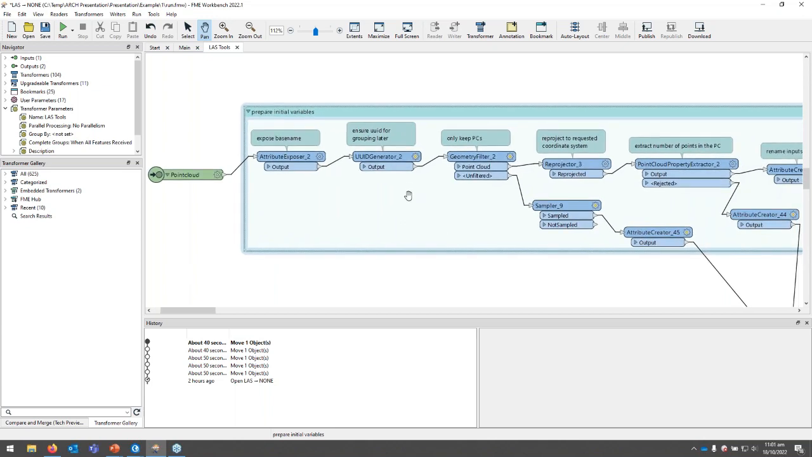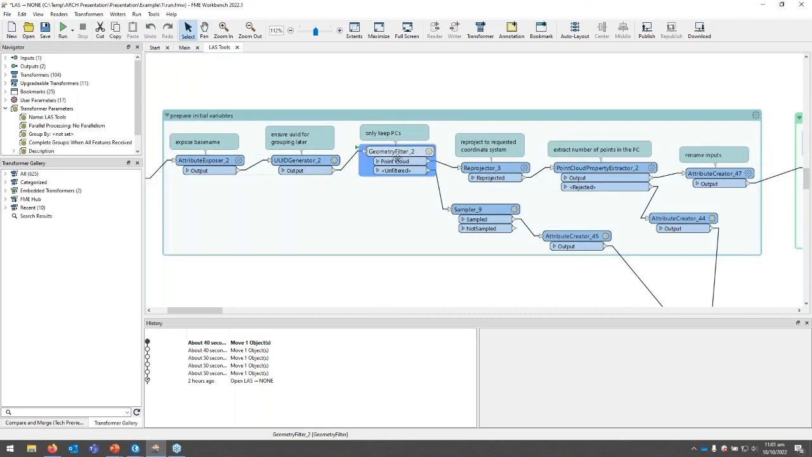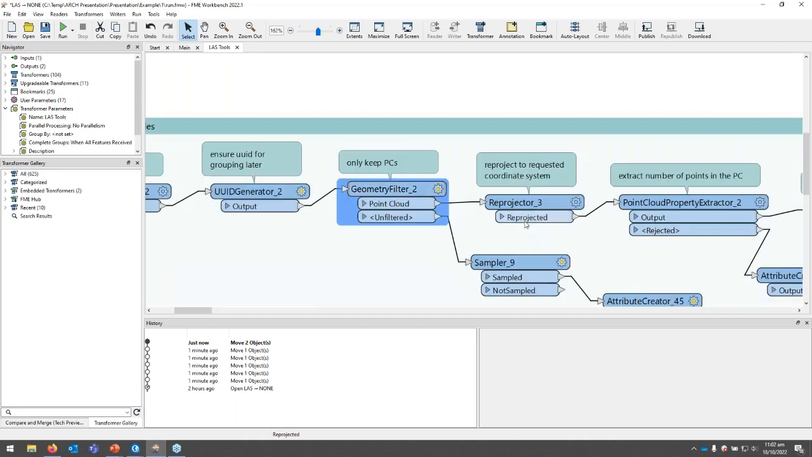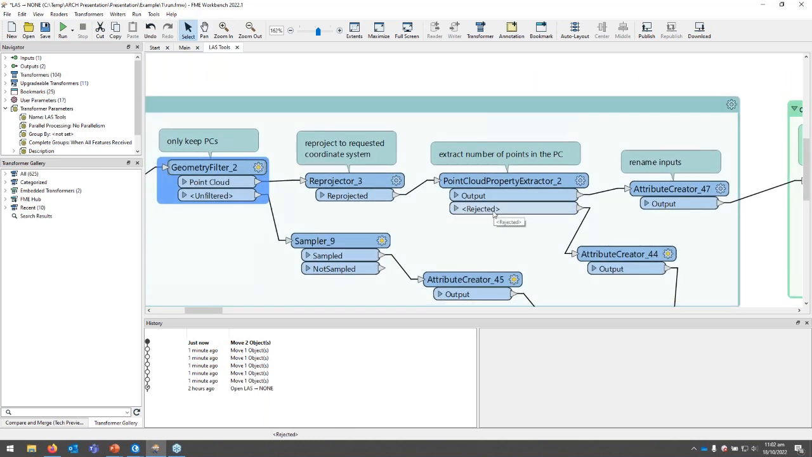So on the left here is where we're reading in, or where the point cloud is coming in. And this is our tidying up step, just making sure that data conforms to what we're expecting. You can see here with our geometry filter that we're checking that the information coming in is actually a point cloud. Because this is obviously being built solely for point clouds, we can't really run it on a raster or something that we're not expecting.